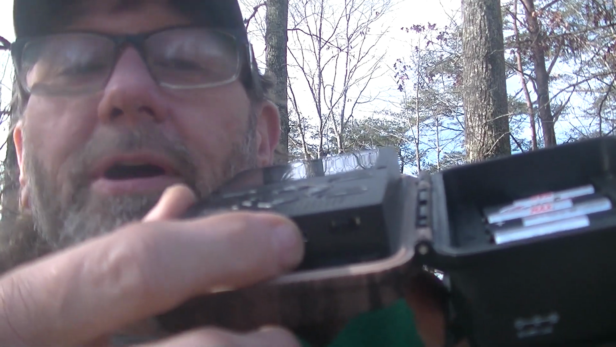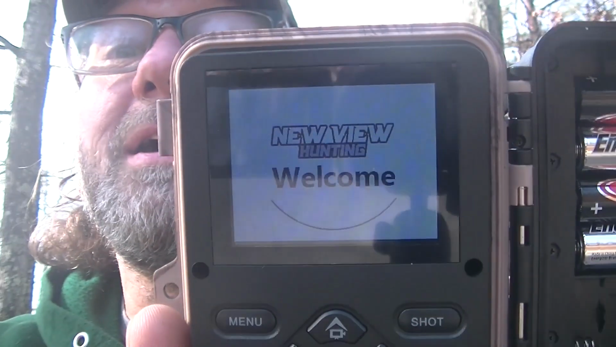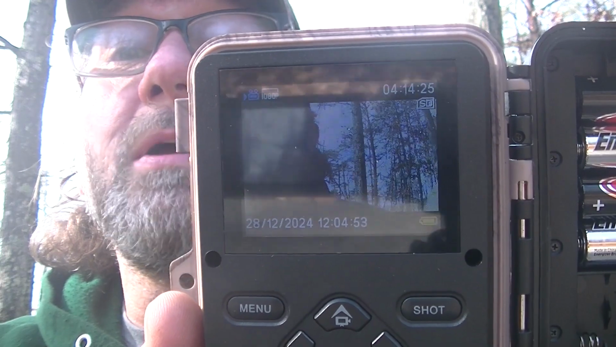You push it halfway and the screen comes on, and it says New View Hunting Welcome, and then it goes to the screen, which you can push the mode on, and I'll go ahead and push that and just go through it real quick. The first one says mode. You hit OK, and you can put it on photo, video, or photo and video, which is what I got on. Okay, I'll go back out of that.